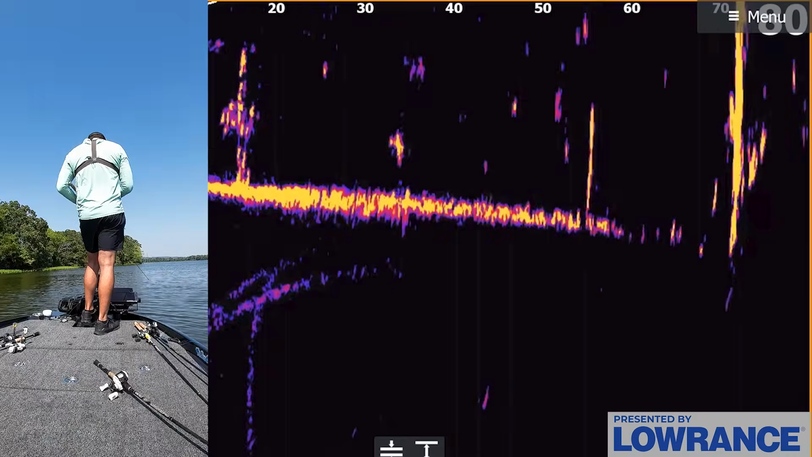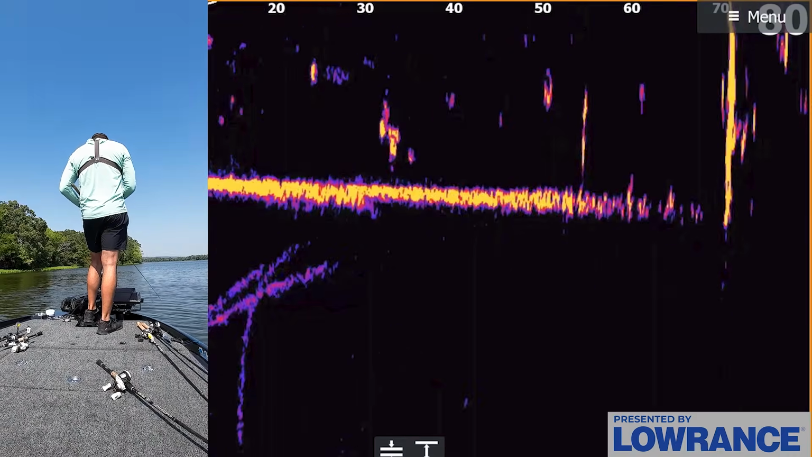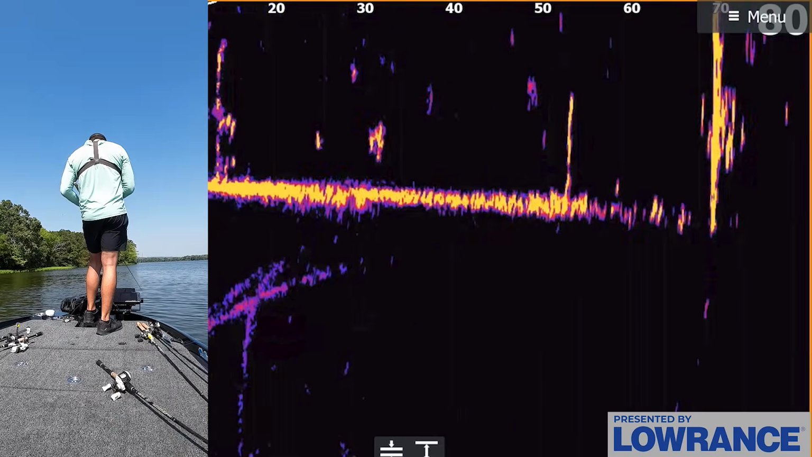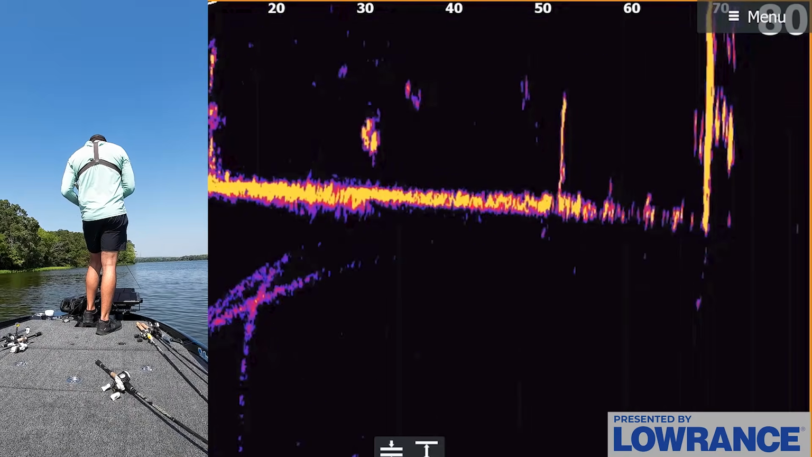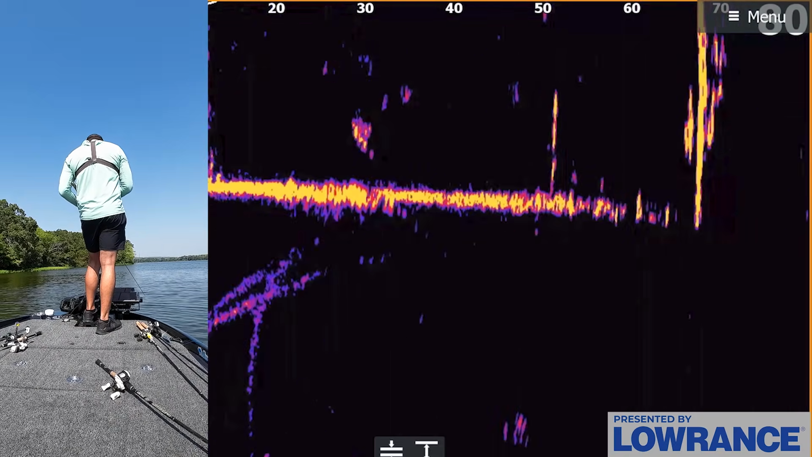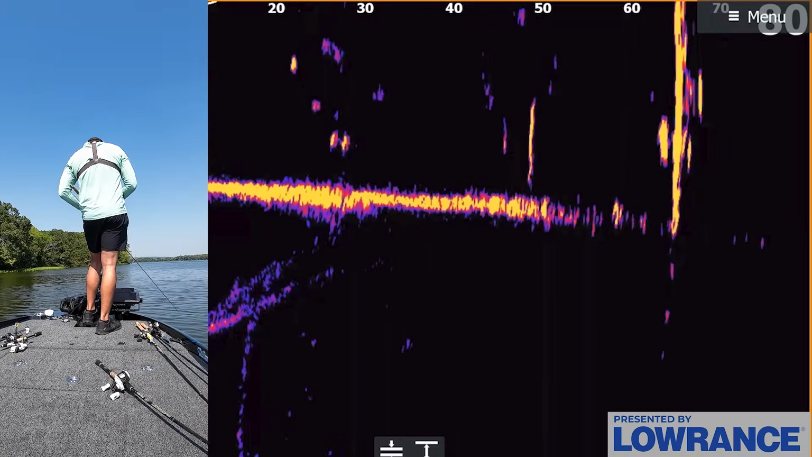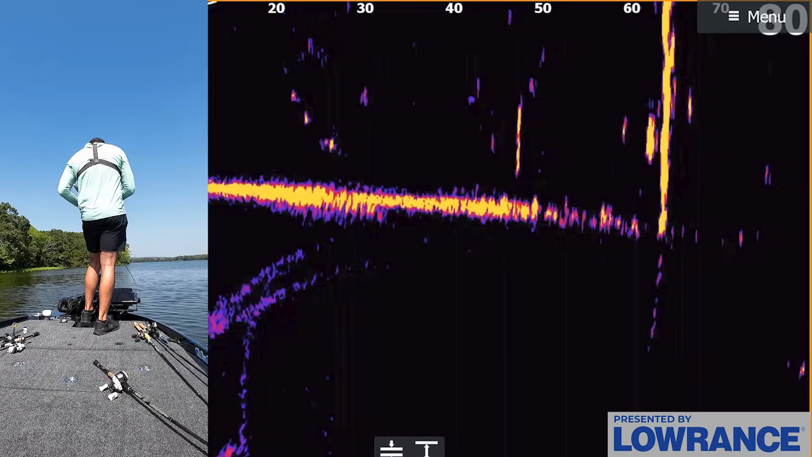And maybe, you know, we have to go find more of those isolated brush piles. That might be the better strategy. I'm not sure, but I really want to try to figure out this timber, because if we do, it could be game over. So I'm gonna fish a couple little stobs here just to see if anyone is interested. And then if not, we're gonna get on that trolling mode.